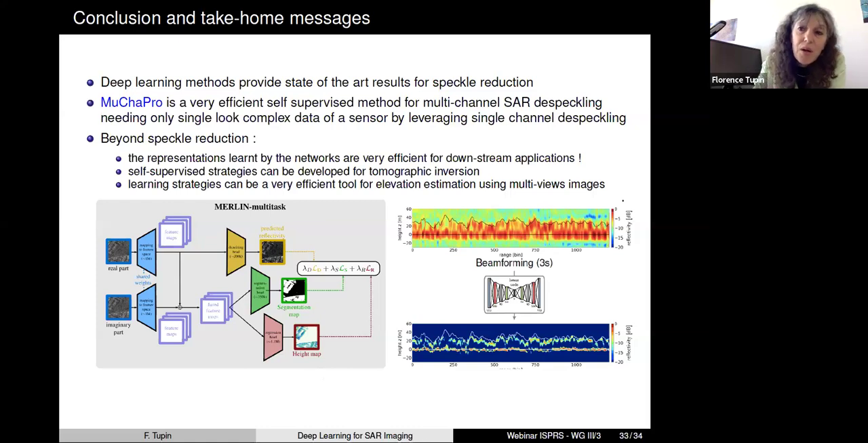In the case when you are in a weakly supervised framework, it can be very useful to do jointly the denoising and the downstream task you are interested in. Of course, deep learning methods can help you for many other applications like tomographic inversion.